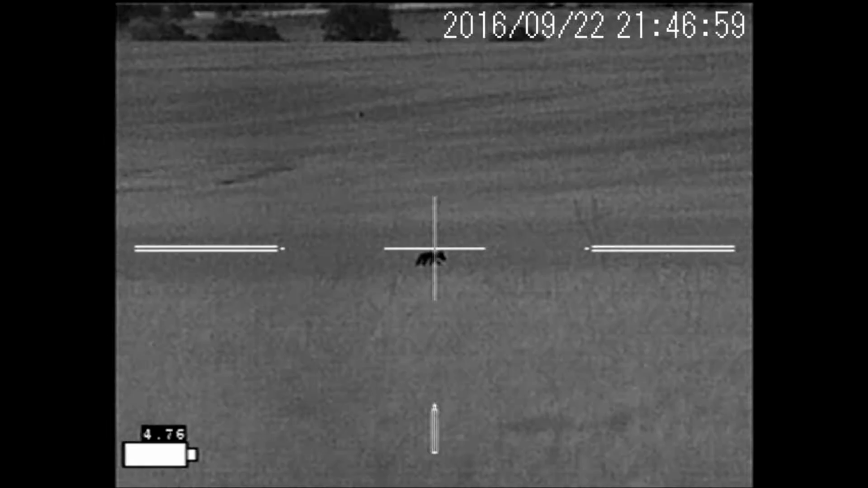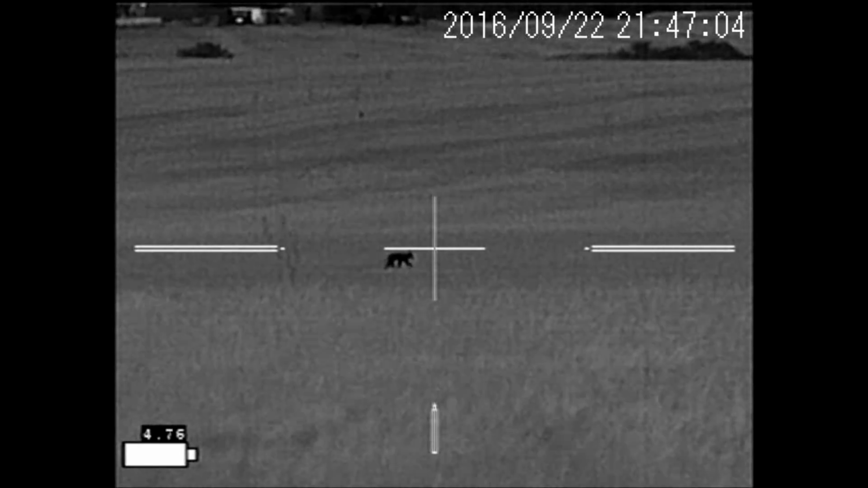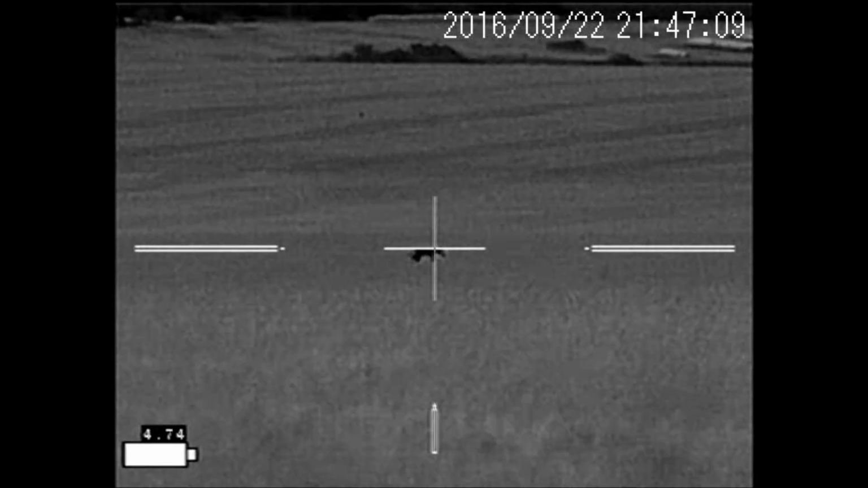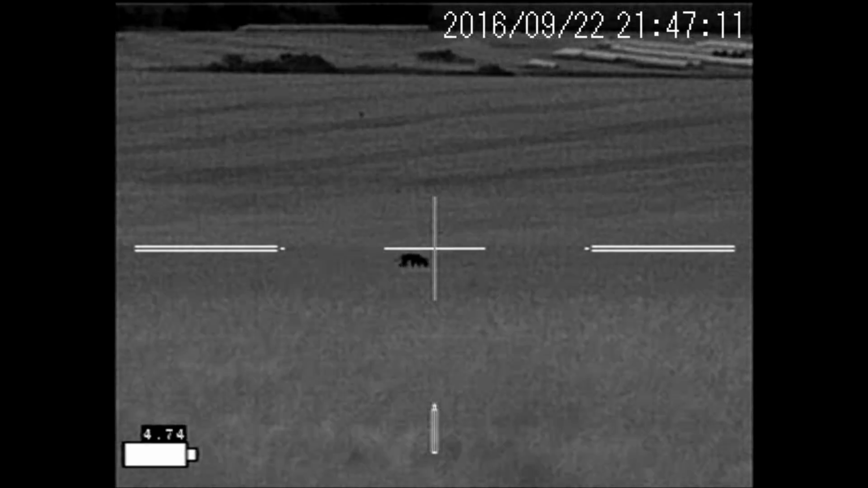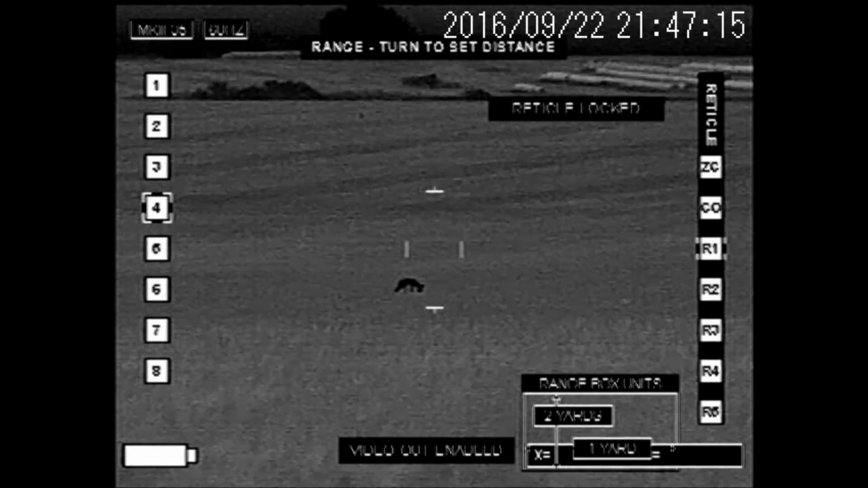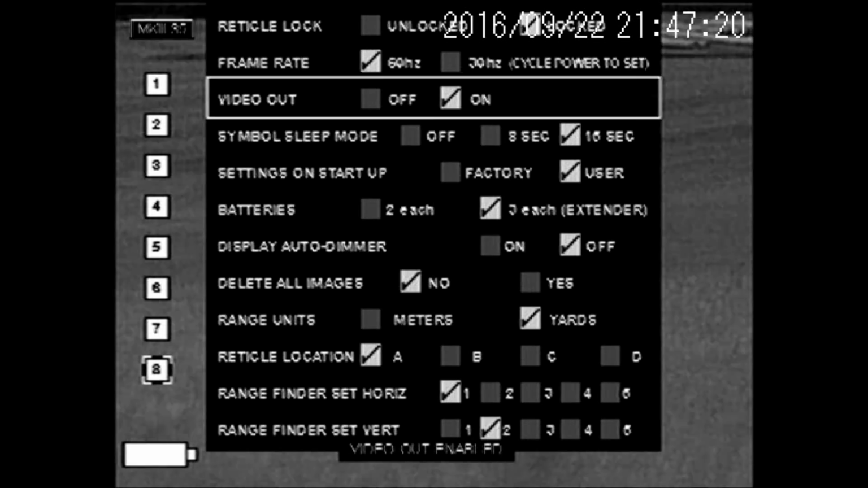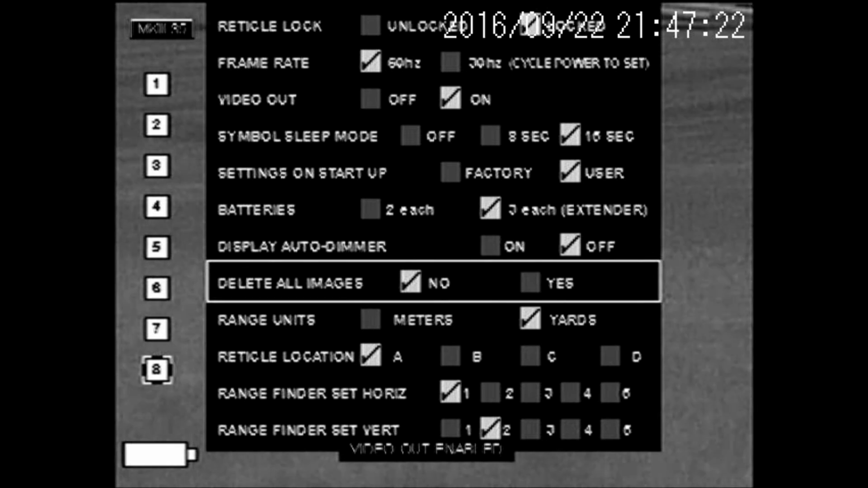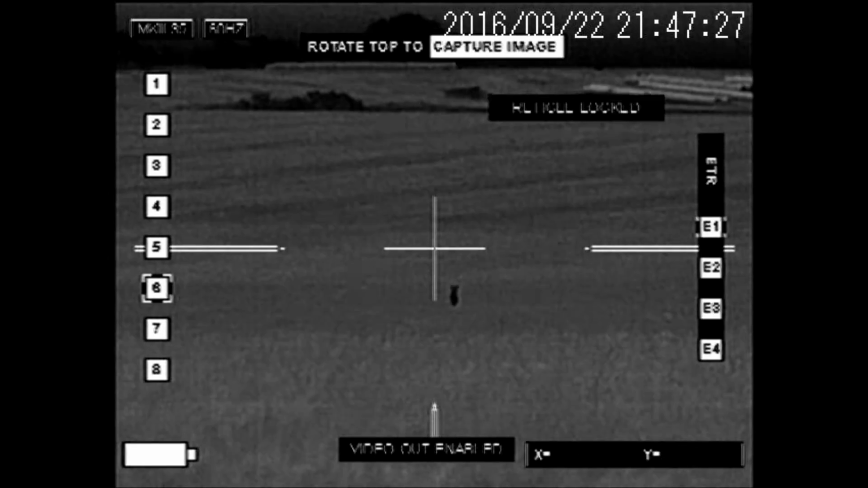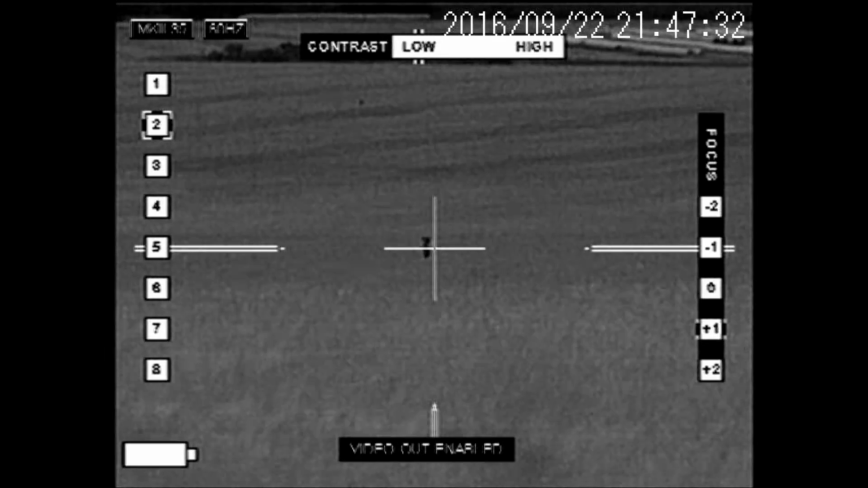This is what makes me think he was out there probably already hunting. There is some conversation here on whether we're going to go ahead and shoot him because we're unsure if he's just not interested in the call or what. So here you can see me flip through my menus, and I go down to my reticle location and dial it over to reticle B. It's the same style reticle, but B is my 300-yard zero. So I've got it on a 300-yard zero right now. He's at 310 yards. So this is a feasible shot. I could zoom in to 4 power and still have a pretty good shot at him.